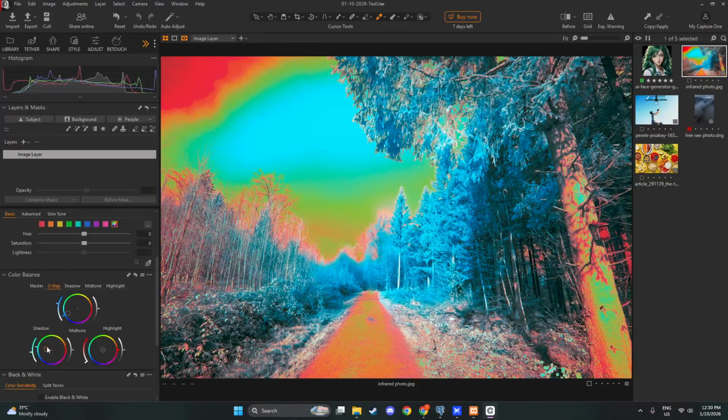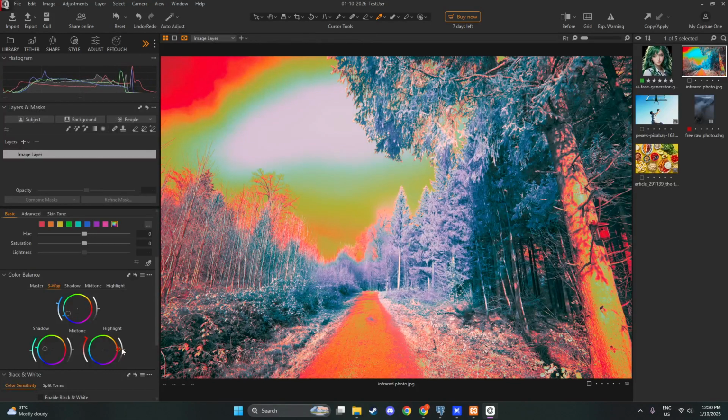For an airy look, try cooler highlights and neutral midtones. For a more cinematic feel, warm midtones against cooler shadows can work beautifully. Make small, intentional moves and toggle the tool on and off to confirm you're enhancing, not overwhelming, the image.